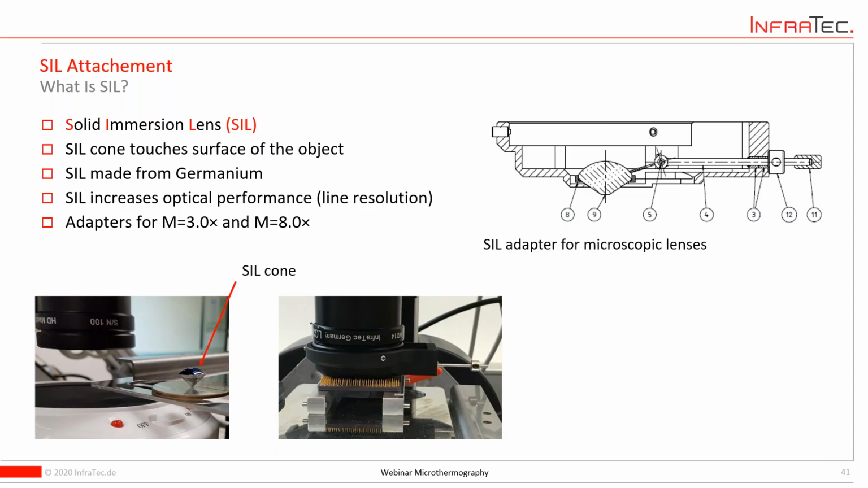we talk about the ImageIR series, we have a decoupled optical path. So that means that the temperature of the lens will not influence the measurements in a way in two directions. Of course, the camera produces heat itself from the electronics built in.